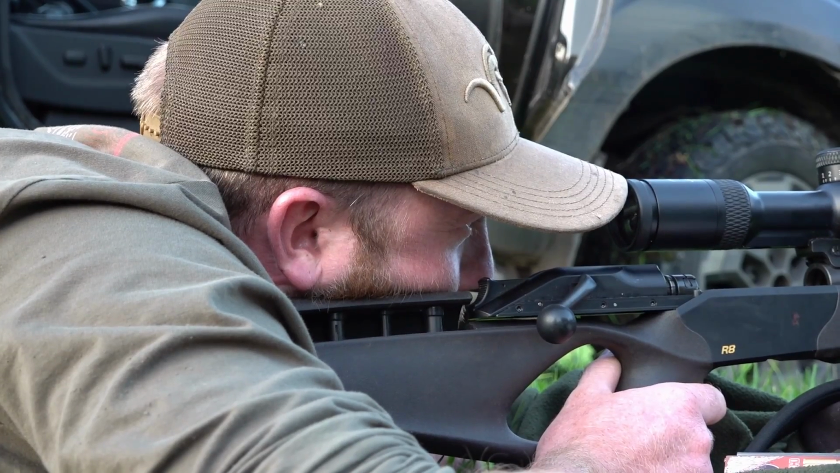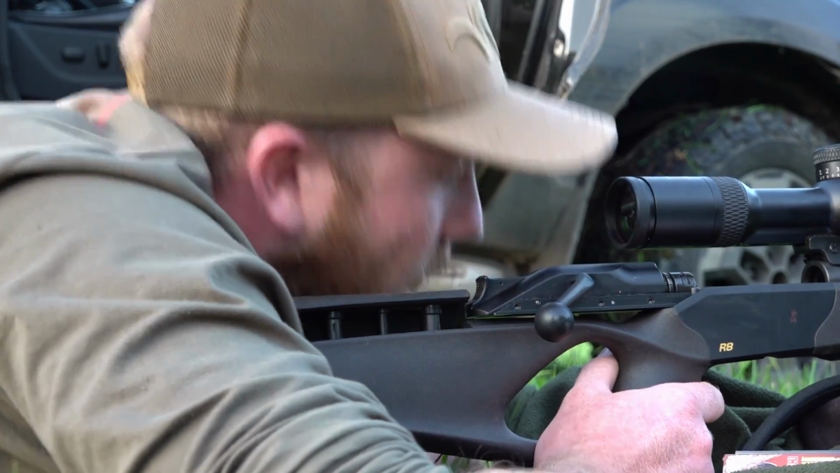Nice. Bang on centre. So I haven't got any thermal targets or anything, so I'm just using my steel gongs because it's been warm today. The steel gongs are showing off some good heat. So with the crosshairs on the scope, I use the mil dots on the edge of the steel, and that gives me my point of aim, so I know if I'm centre or not on the steel, and that's how I zero it.